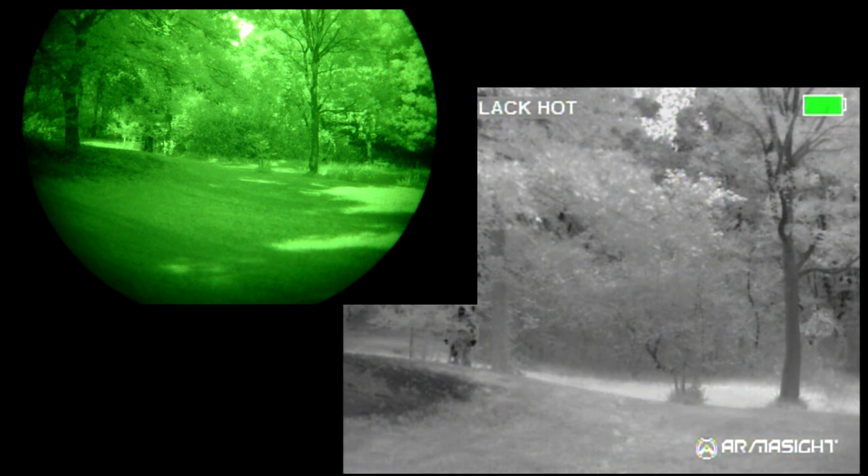And here you see I go back behind the cover, and again, this is very light cover, but very well concealed with the PVS 14. Even with the thermal not moving, it's fairly well concealed, but looking through the screen, if you had any time behind thermal, you would know somebody's there.